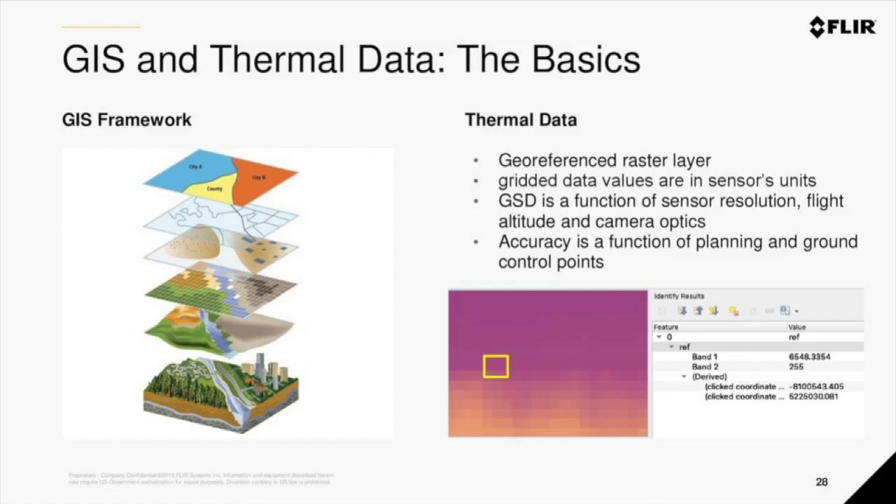And we can deal with thermal data pretty much in any GIS environment, on desktop, in cloud environments, and so on. In measured ground control, georeferenced thermal mosaics are represented as GeoTIFF files. So we're all familiar, it's a standard open format, where raw values are codified directly into the grid. So we're really just dealing with gridded data fundamentally. It's a georeferenced raster layer.